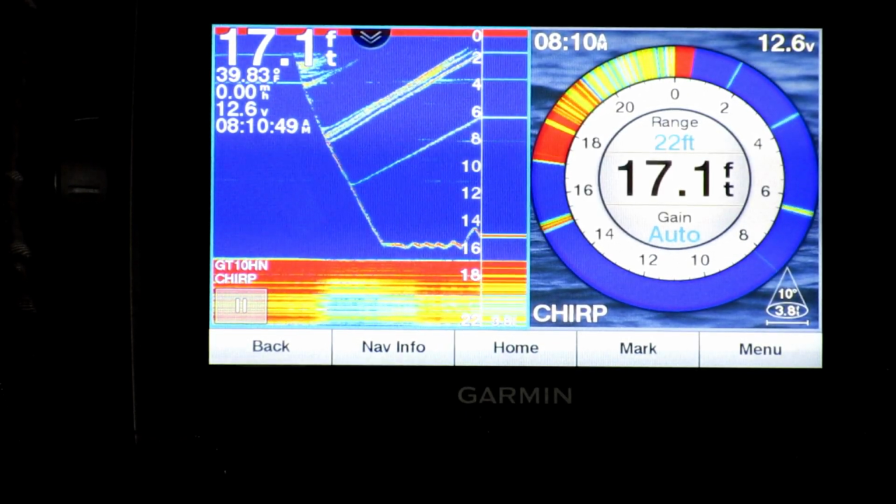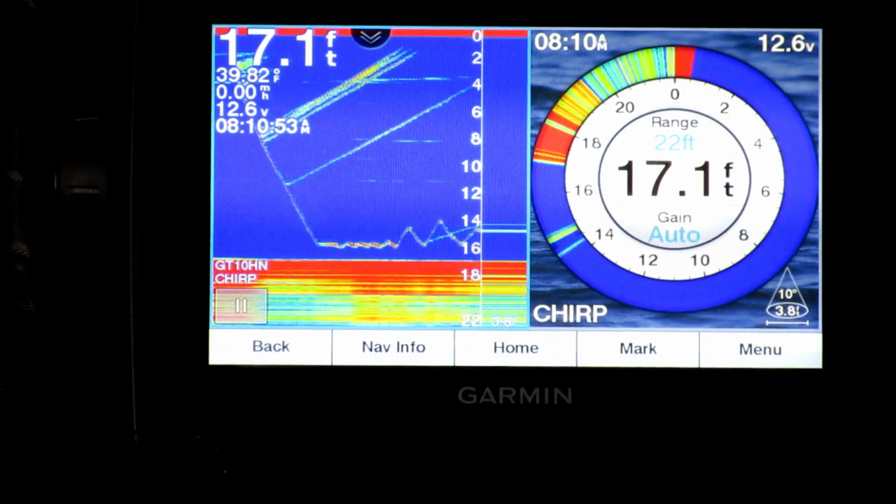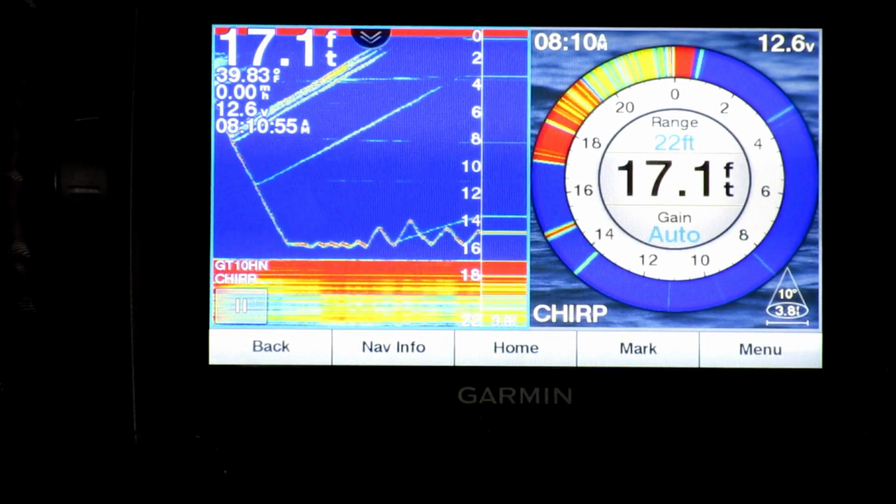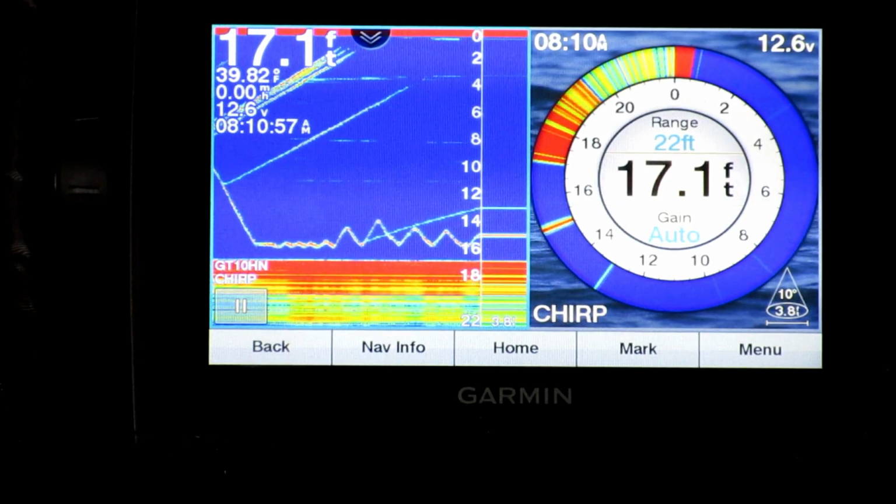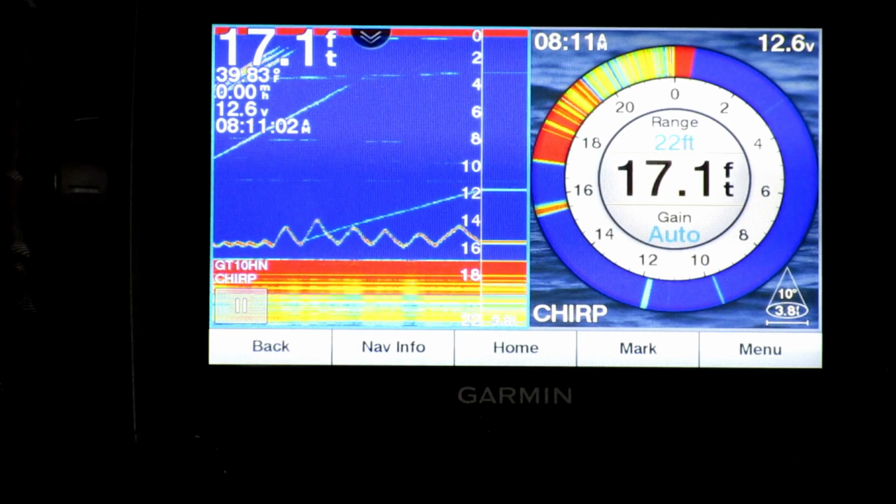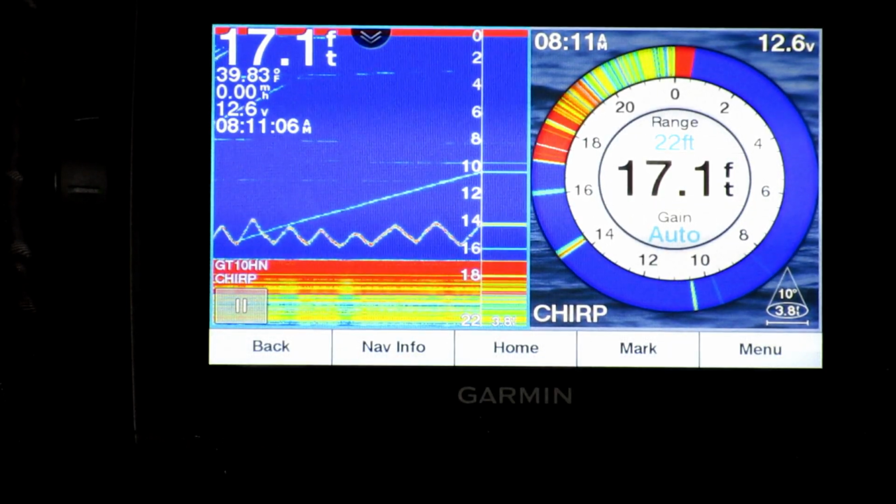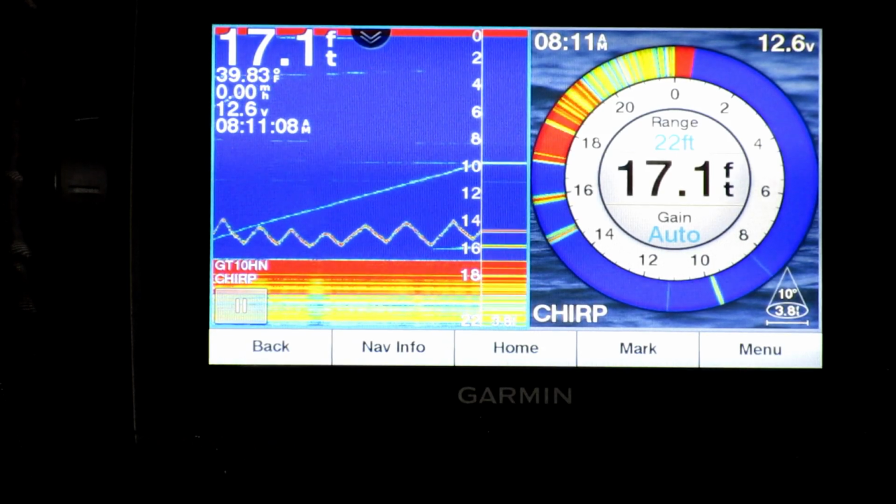Just kind of bounce it up and down. See on the right side on the flasher portion of it, you can see it going. Looks like it's picking up a couple little air bubbles. That's the little lines that you see, just little faint lines. And if you look on the left side where the traditional sonar is, again, you see my jig going up and down. Currently not marking any fish, although that might be something showing up.